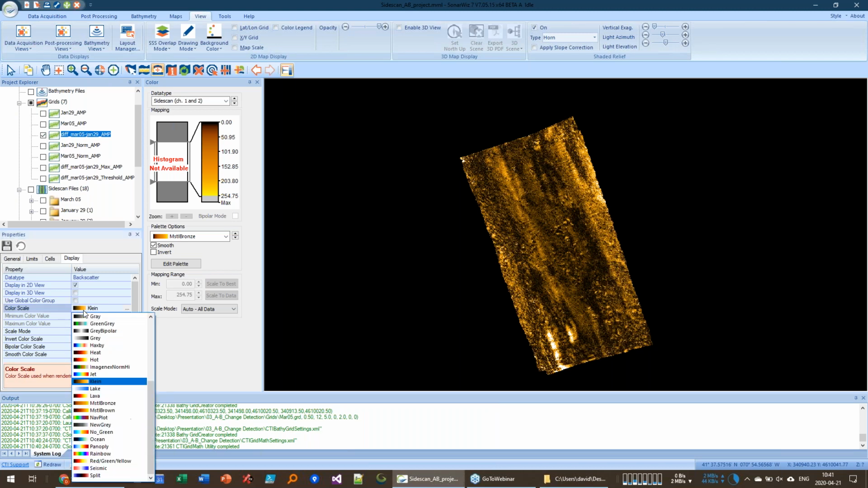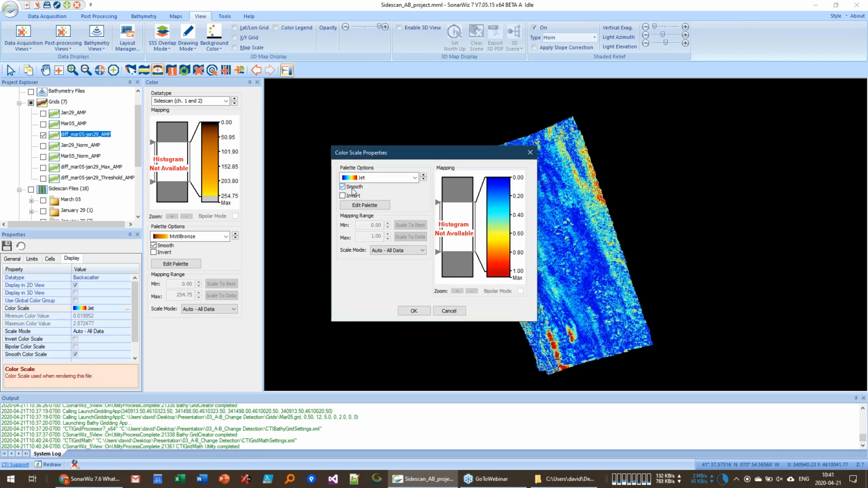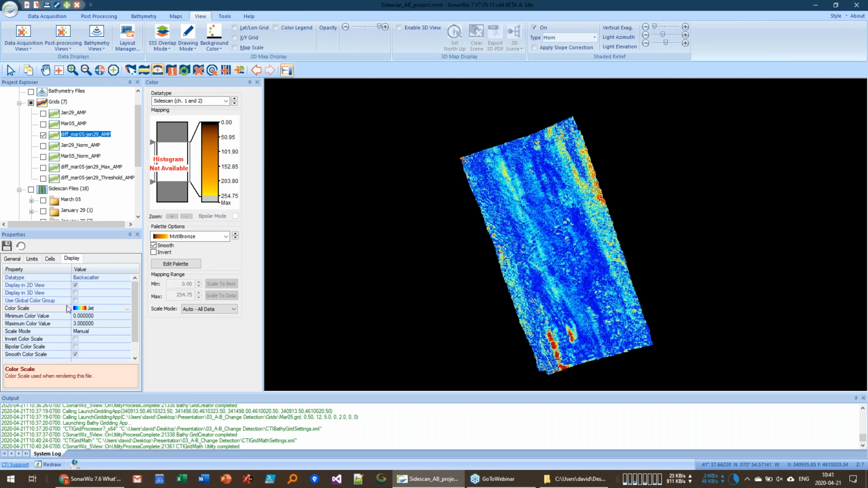Uncheck there. Change it to use, we'll use jet. And we're going to have it range from 0 to, I think, 3. So what this is showing us is that